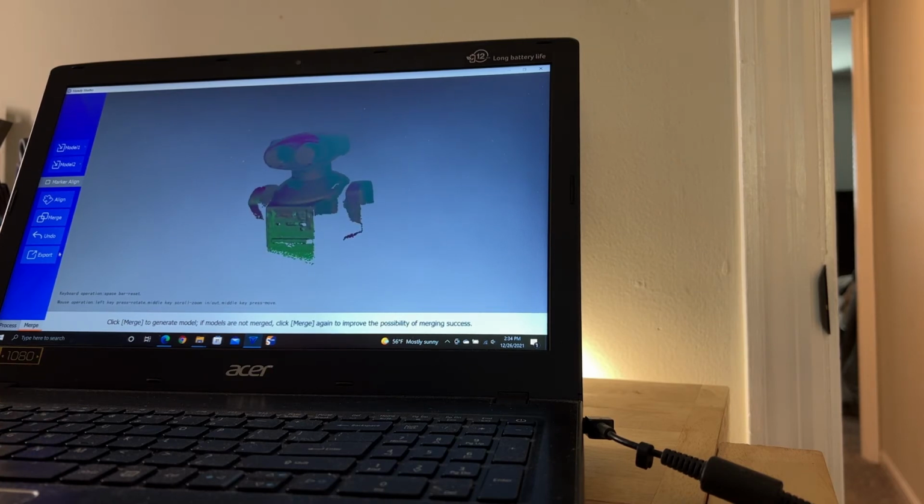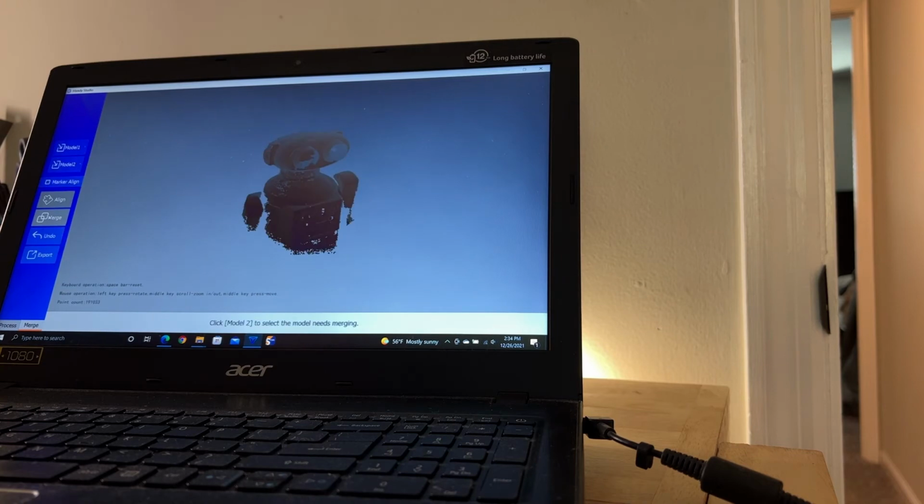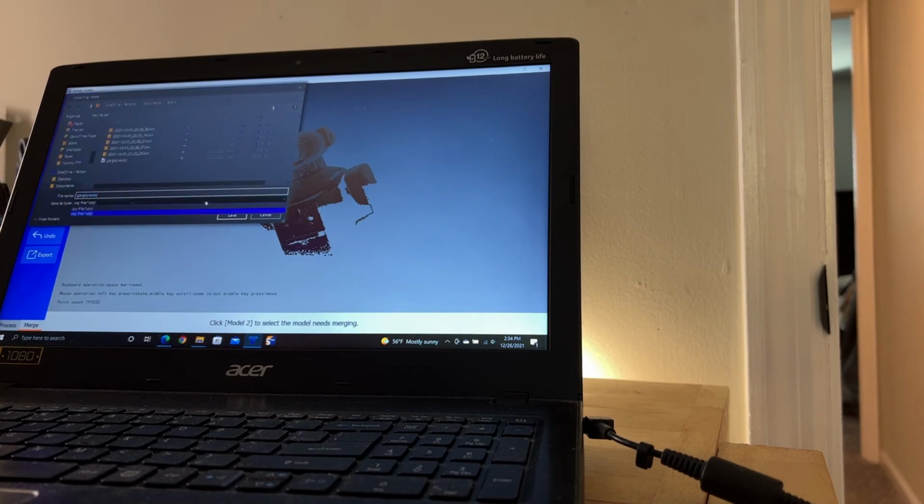So why don't we, can I just do a merge, I guess? I did a merge. All right, hold on. Oh, no, okay. So the align and then the merge. Got it. I see what the workflow is. Okay, so now we're going to export. Why don't we export that as a PLY, and we will put that in the appropriate location here.